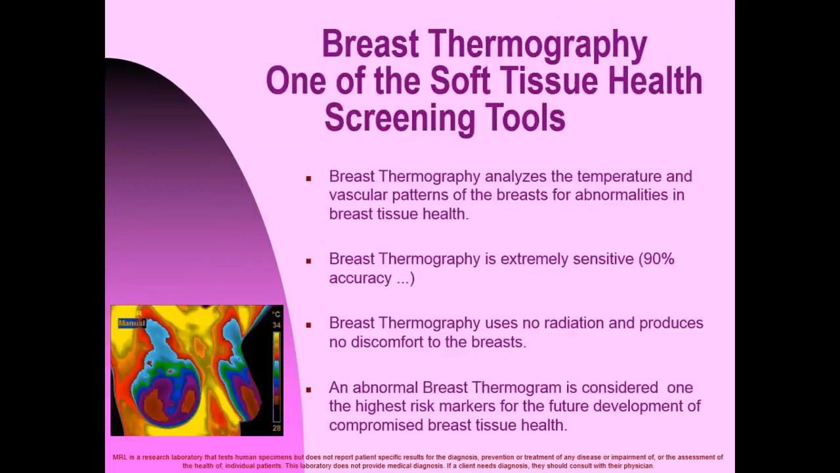Breast thermography, one of the soft tissue health screening tools. Breast thermography analyzes the temperature and vascular patterns of the breast for abnormalities in breast tissue health. Breast thermography is extremely sensitive, 90% accuracy. Breast thermography uses no radiation and no discomfort to the breast. An abnormal breast thermogram is considered one of the highest risk markers for the future development of compromised breast tissue health.